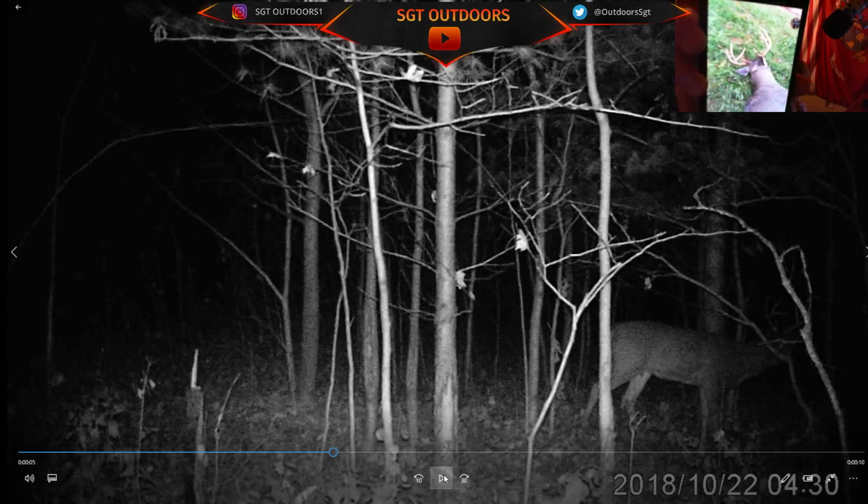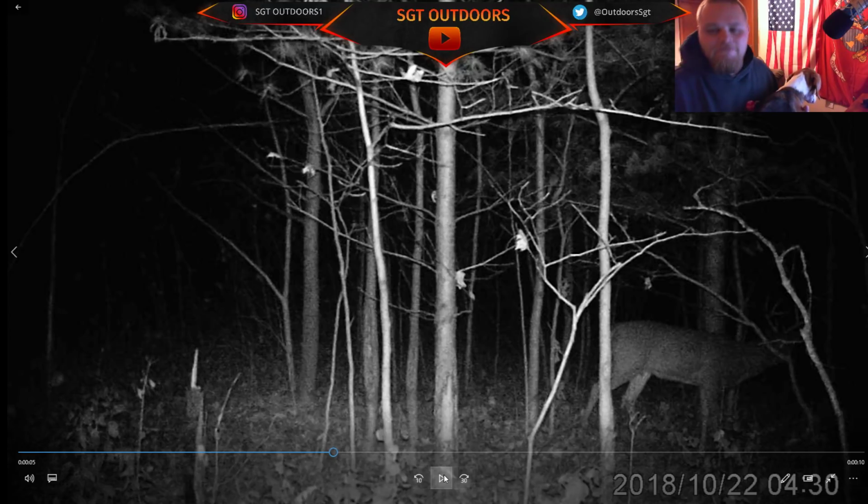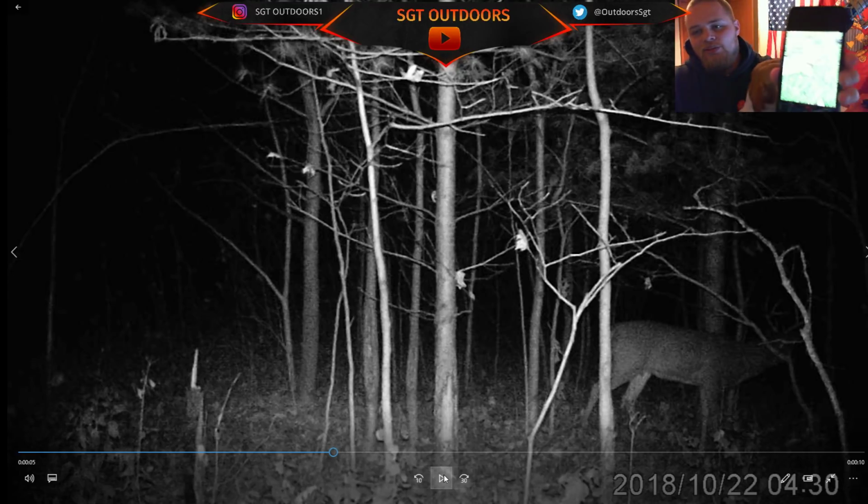So unfortunately, this guy is already on the ground. He's already at my favorite taxidermist, High Ground Taxidermy. So it's a sad day, but man, it was a nice one. It was a real nice buck.